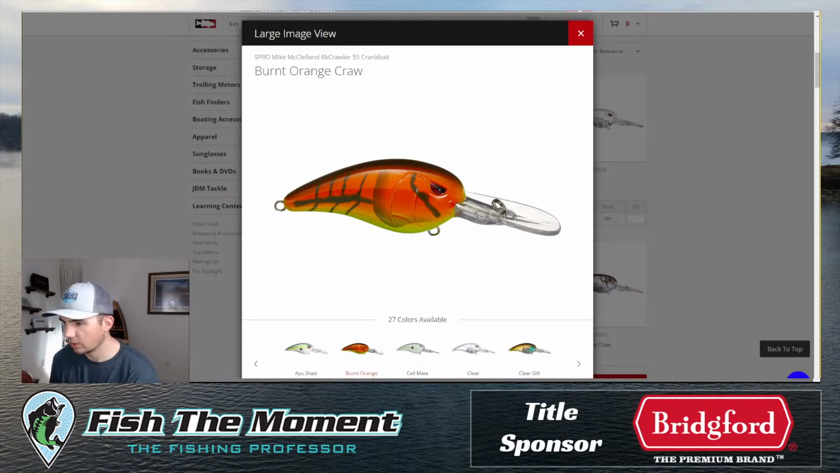What temp and clarity do you give up on the deep bite, 15 feet plus? I never give up on the deep bite. I just go for it all the time. The main thing is that clarity does play a key role.